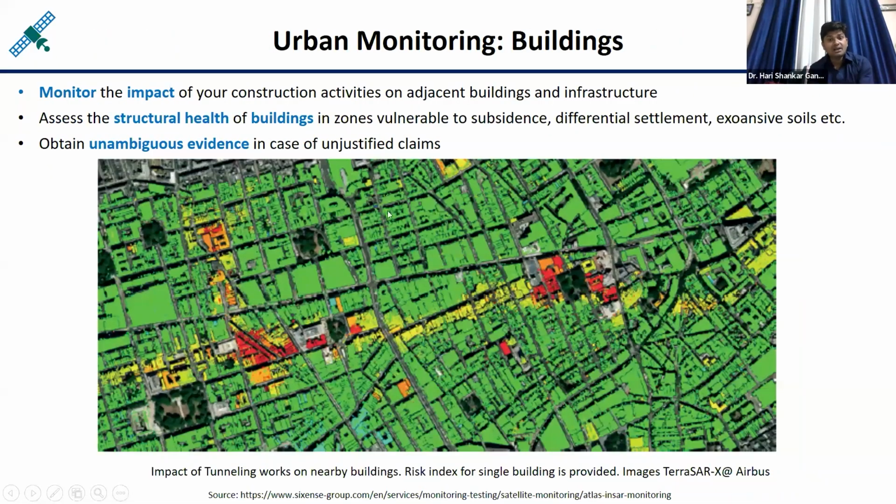Here you can see the building monitoring, urban monitoring. Wherever you observe the red patches, it means the land is going downwards and the health of the buildings is not good. And this is the output of the interferometry only.